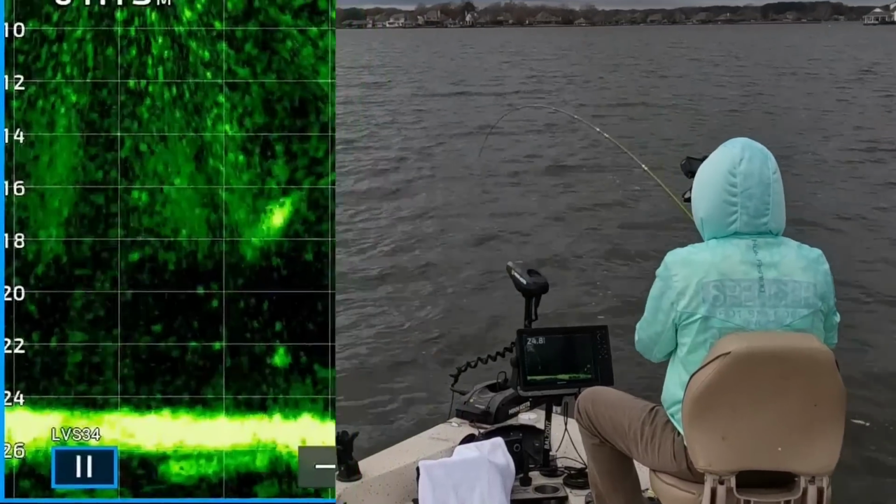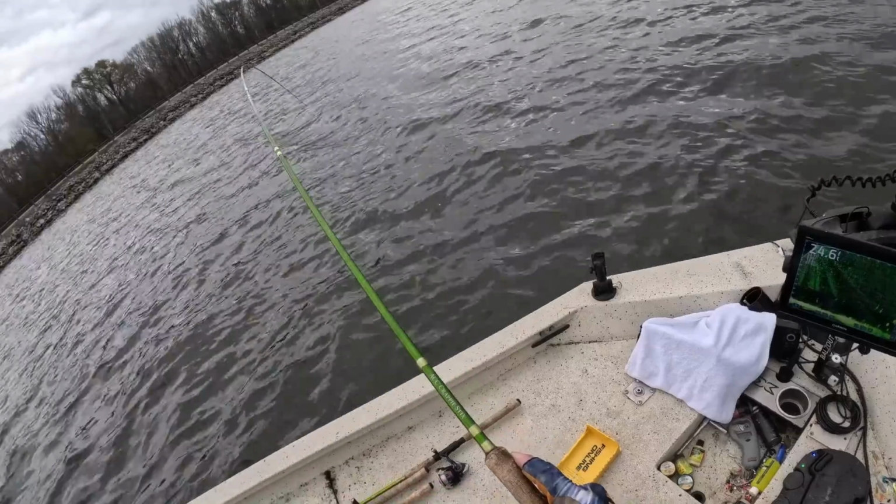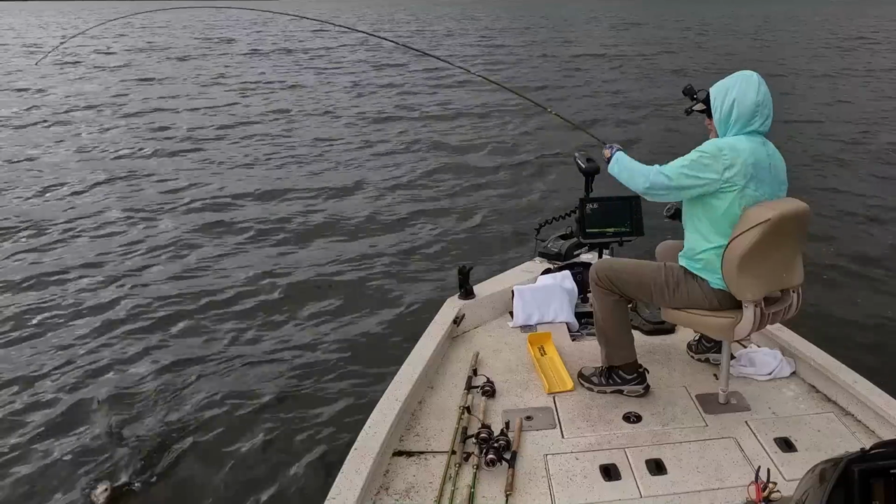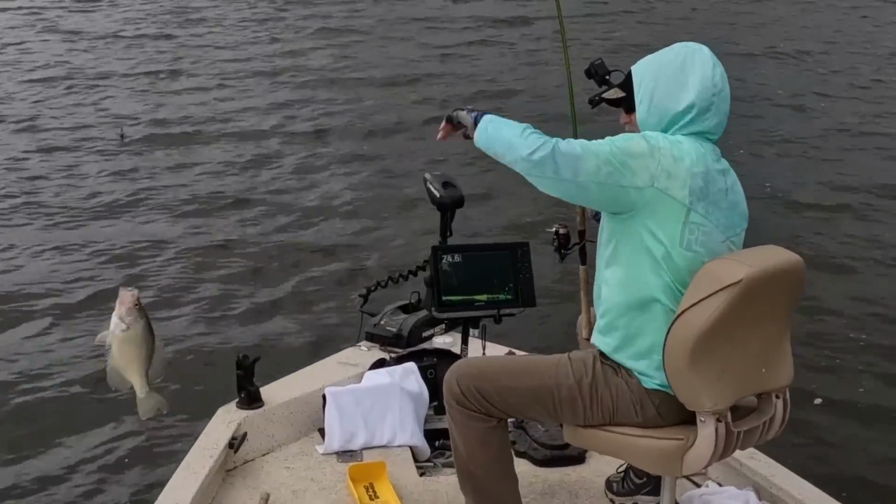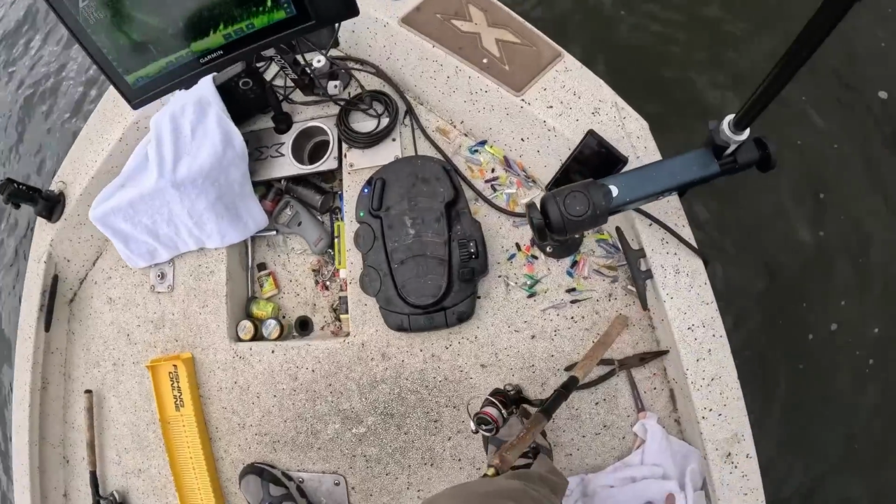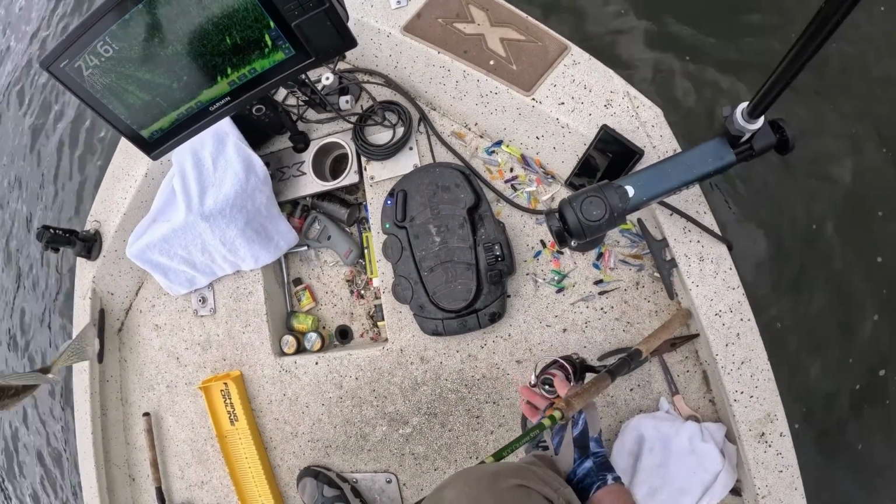There's one right on the bottom, 10 feet out. You saw how small that was on the screen, but that's still a good 12 and a half, 13-inch crappie. You can tell, man, some of those other ones are studs. If I can just get them to bite.